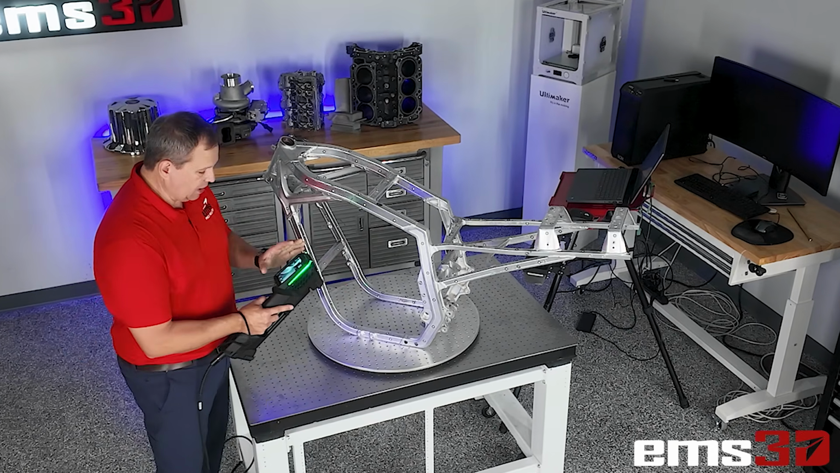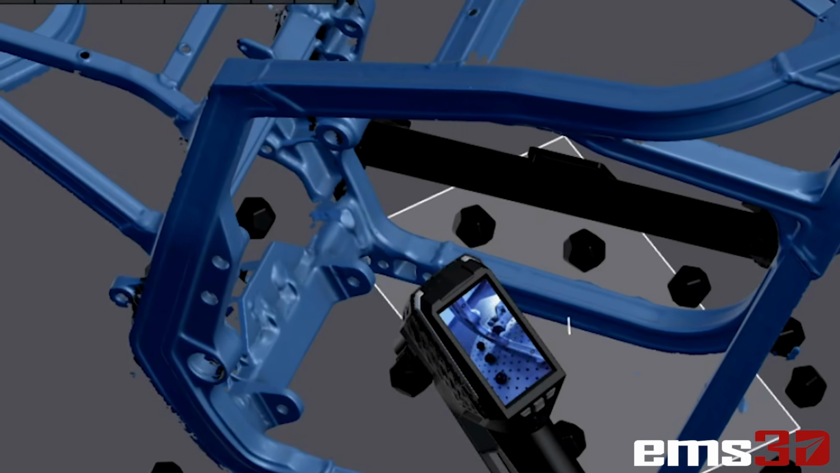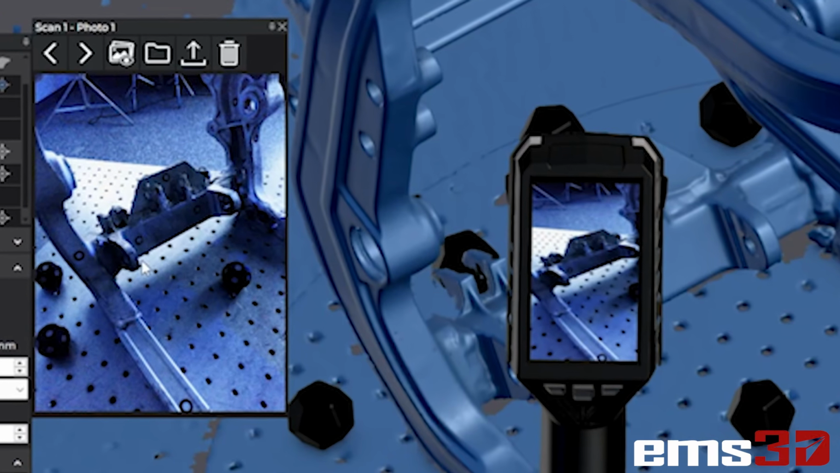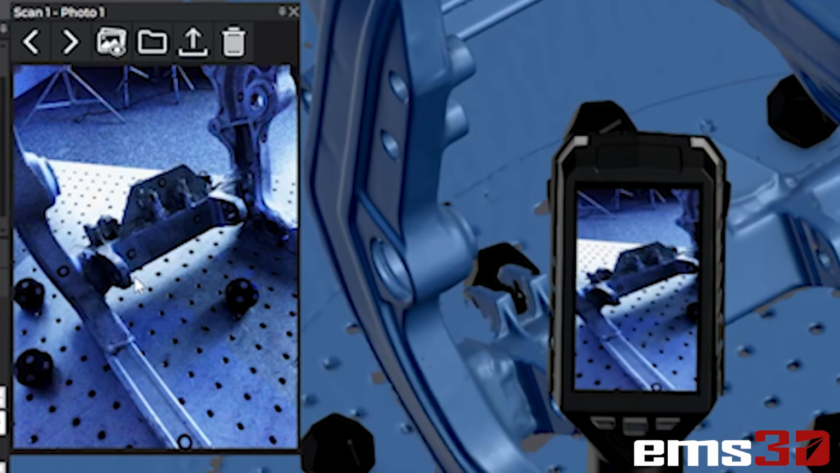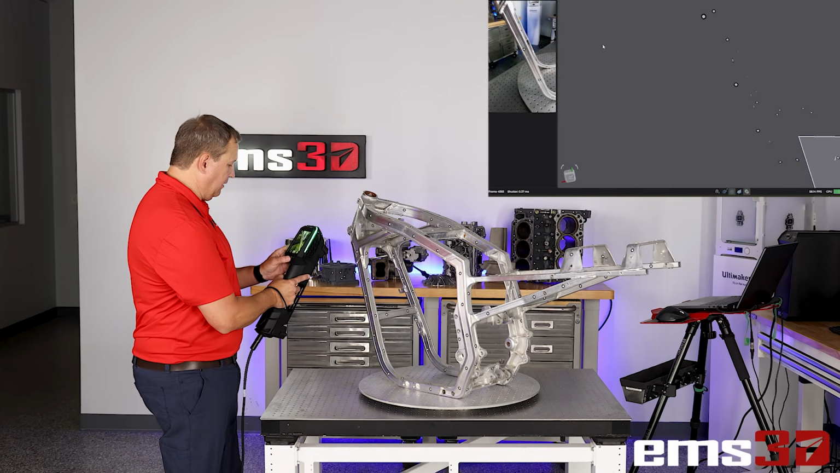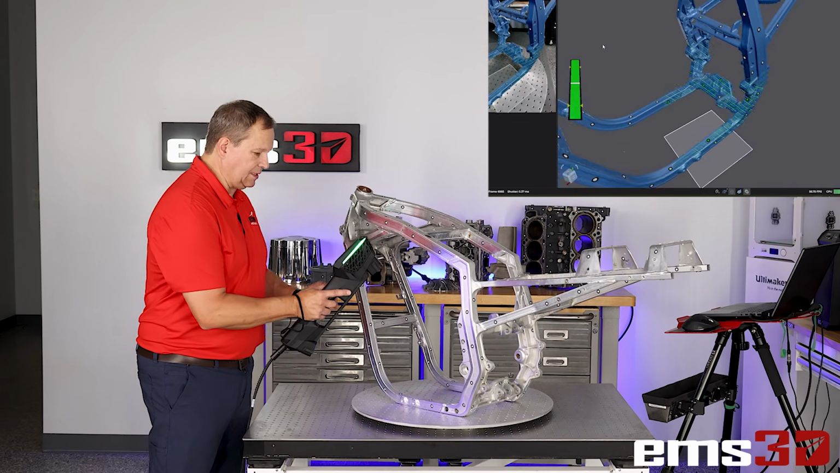I can document those. So not only does it take photos and store them as a JPEG file, but it puts them in the actual session file, and anybody can load that up and actually see the orientation of the photo and the actual photo. So you can go around and take multiple photos. You can even use a flash with them. And then when I'm done, I can go back and continue to scan.